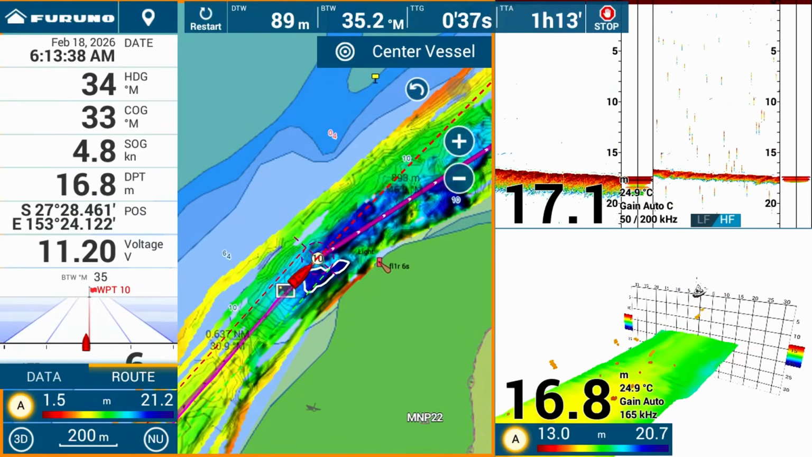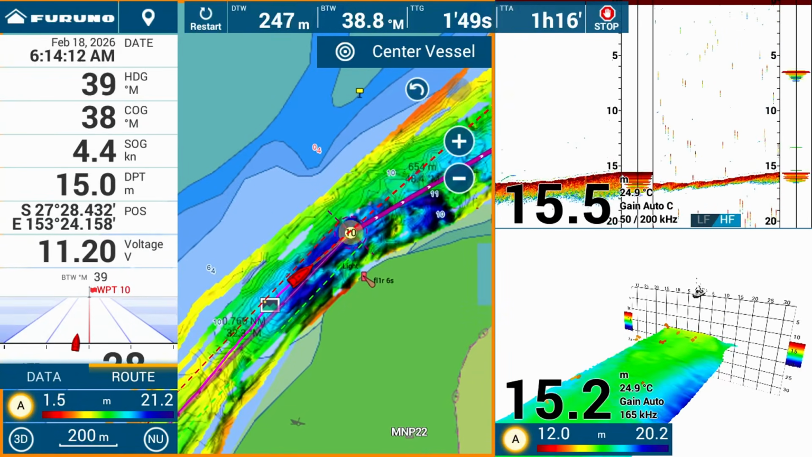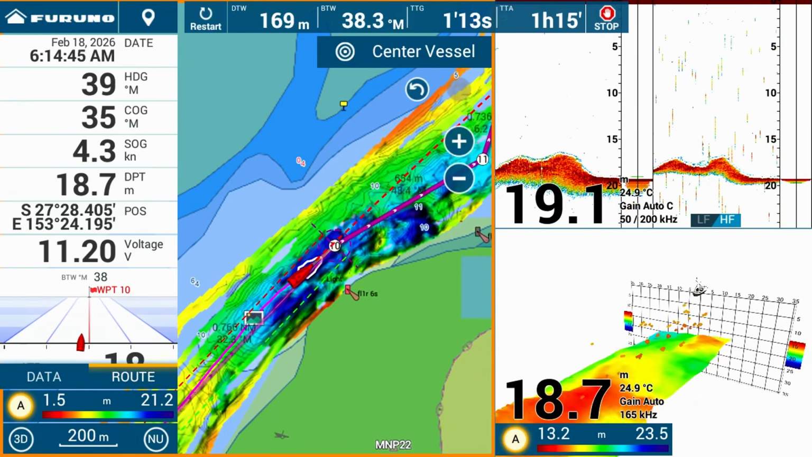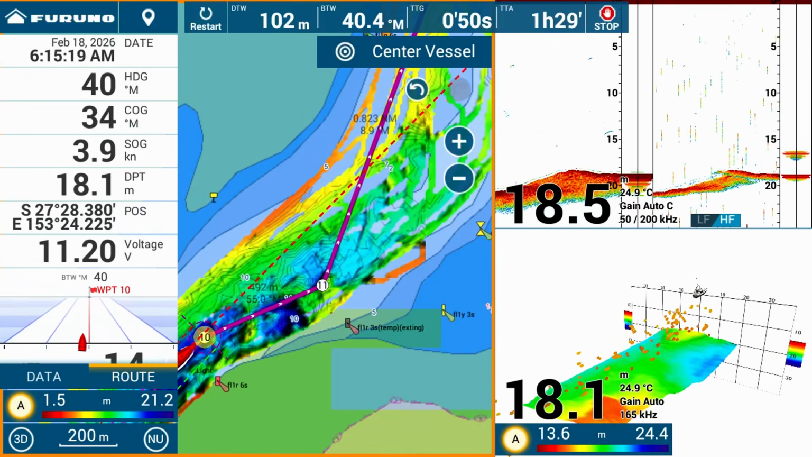This first section is the area around Myora Light. As you can see from the PBG colouring on the map and the 3D view in the lower right hand corner, there's a fair bit of structure down there.